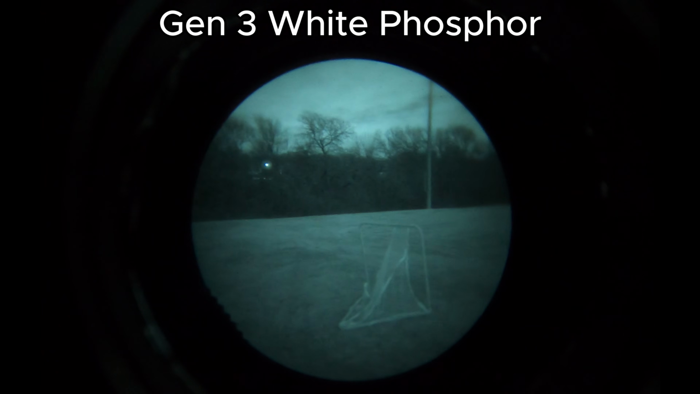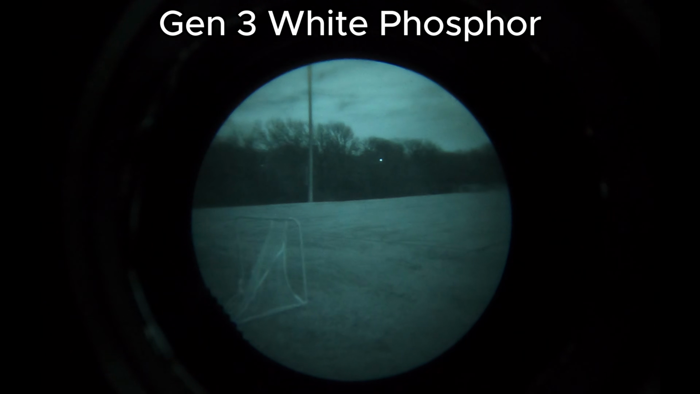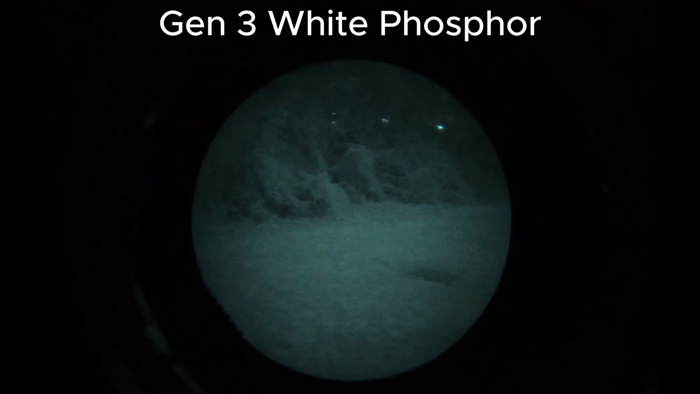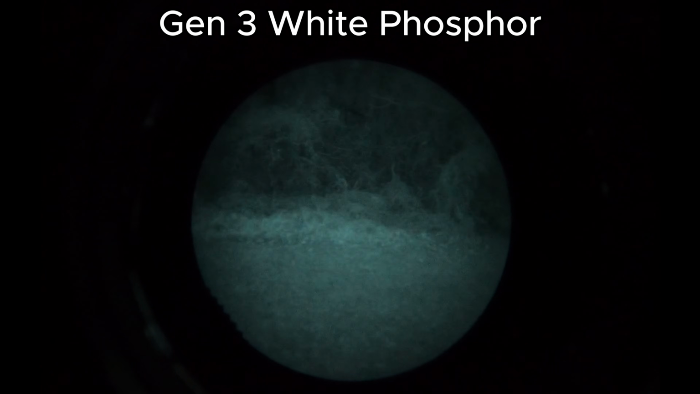Analog night vision doesn't have this issue since it uses a photoelectric effect to function, making it work in real time with no frame rate. As long as your eyes can see something, it will be clear.